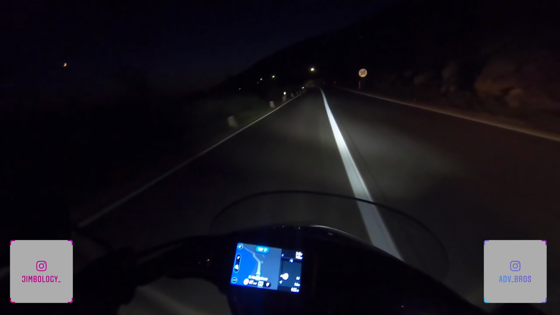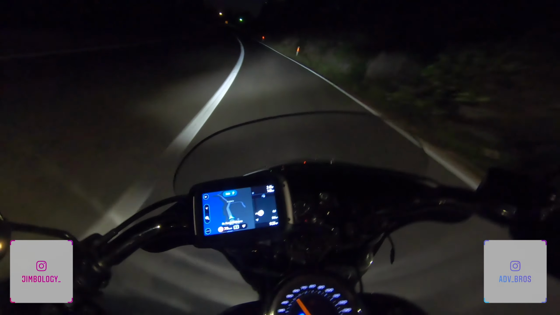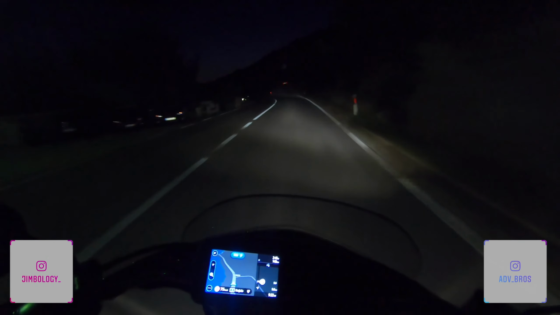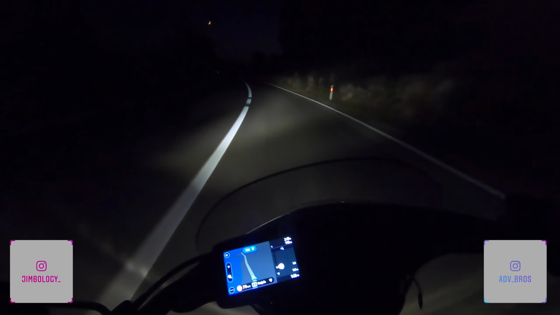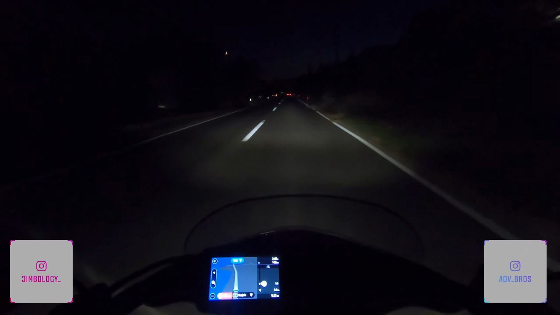I think the last one, from what I've seen, is leaving at 11 p.m. If I went through Pag, I may be able to catch it, maybe not. So, I know what, better not risk it.